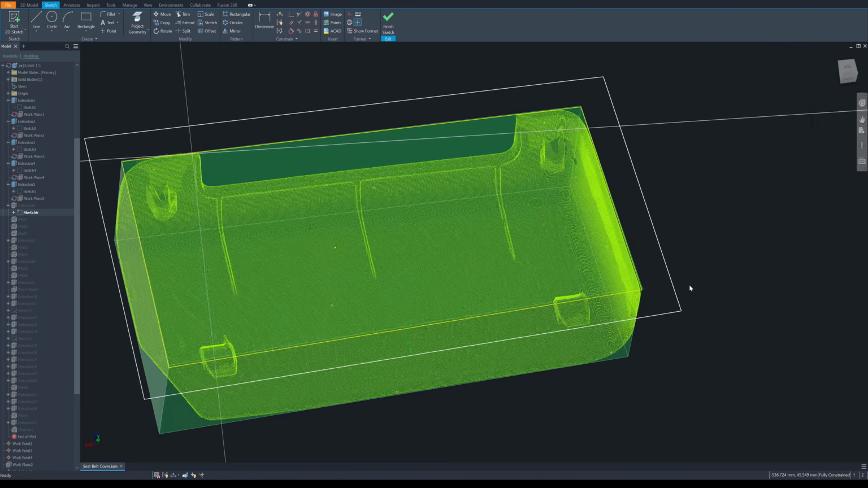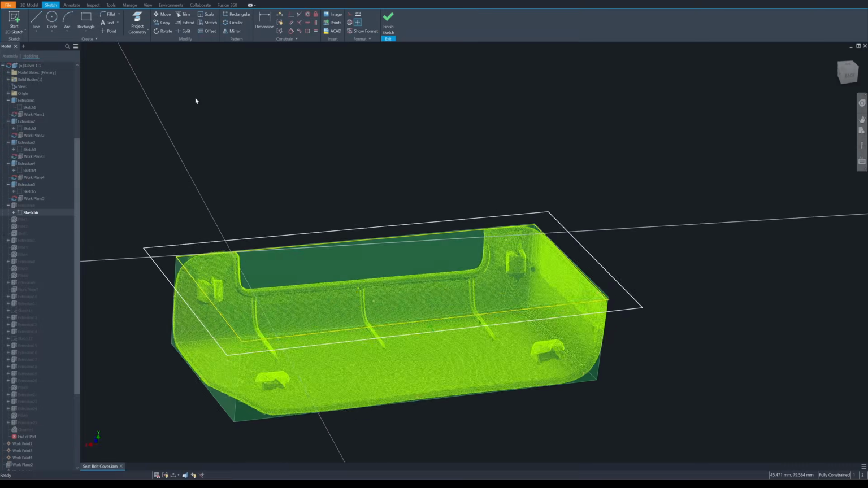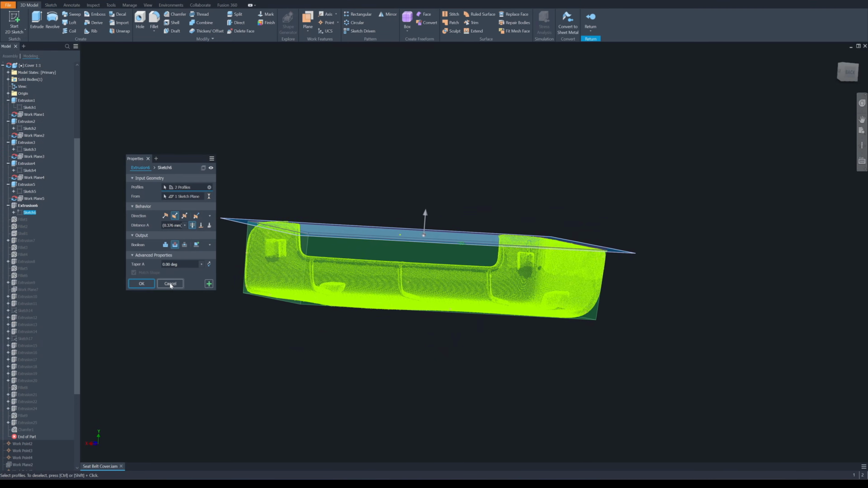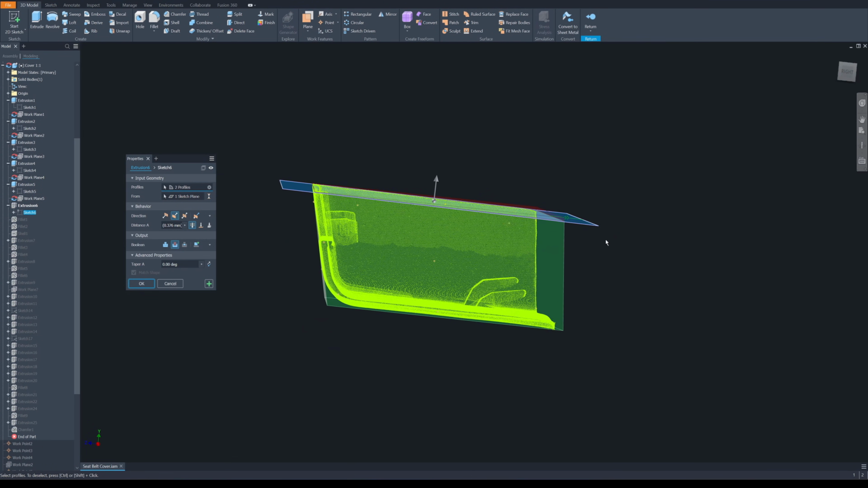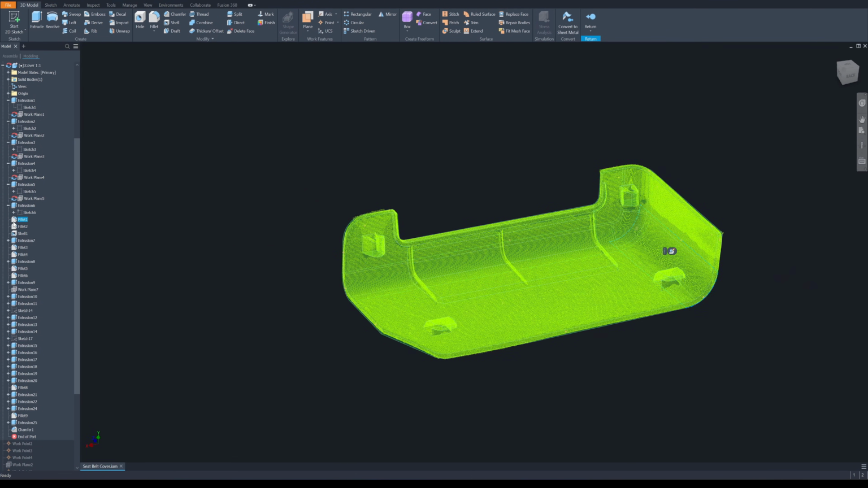I make 3 points. 1, 2, and 3. And the 3 corners, I create a plane. And then I create this sketch to cut it. So I have a box that has a wall matching the plastic cover. So next will be easy.